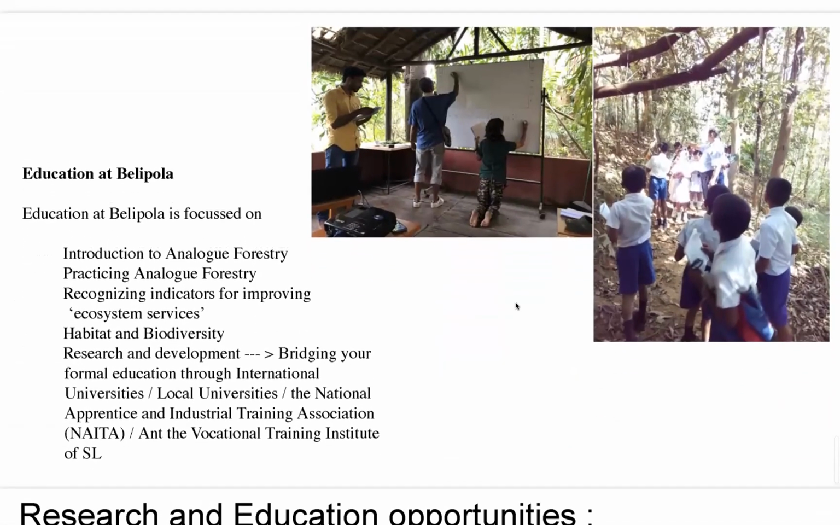As an education center at Belipola, we are focused to teach anyone at any level, actually, introductory, intermediate, or advanced levels of analog forestry, as well as practicing it. We practice habitat and biodiversity restoration. We promote research and development, bridging formal education through international universities, local universities, the National Apprentice and Industrial Training Association, as well as the Vocational Training Institute in Sri Lanka.